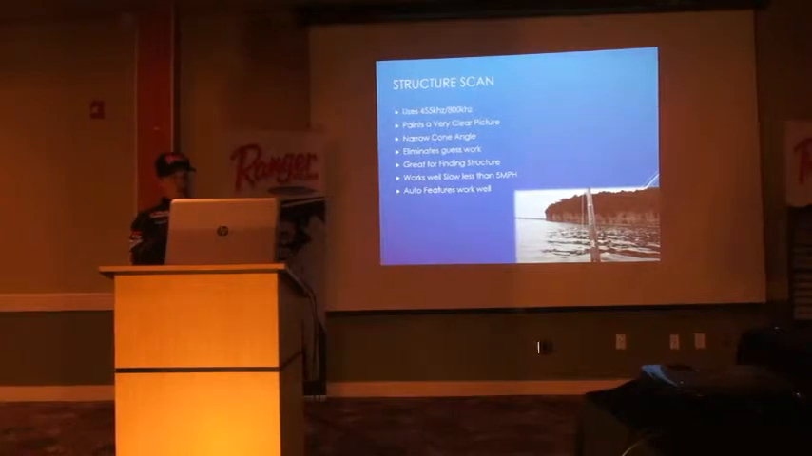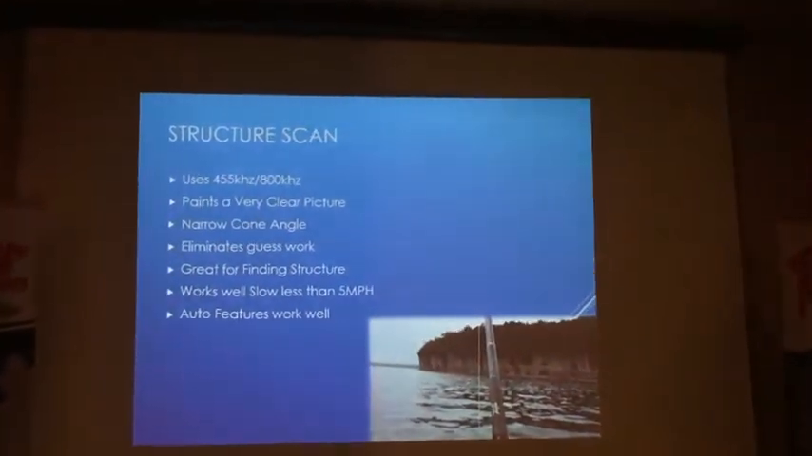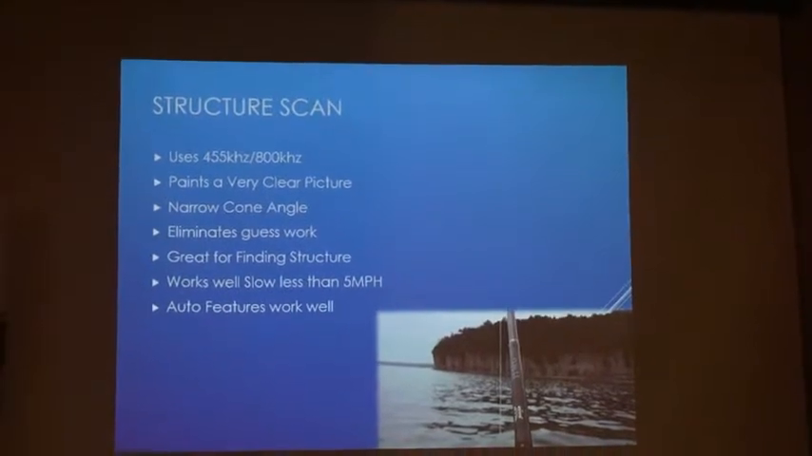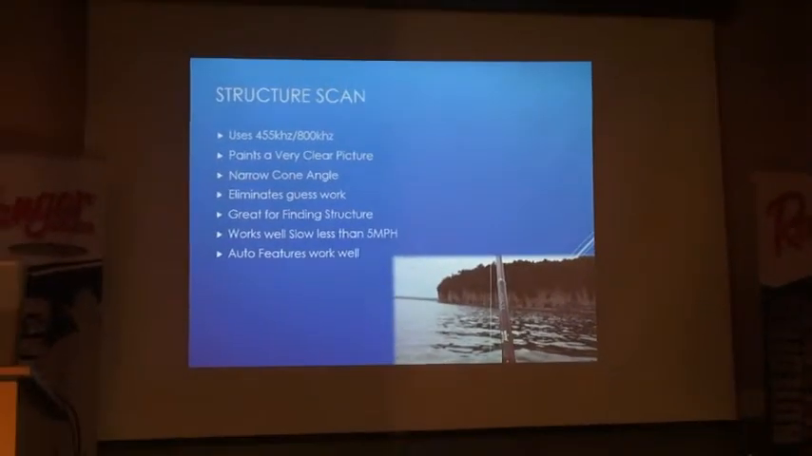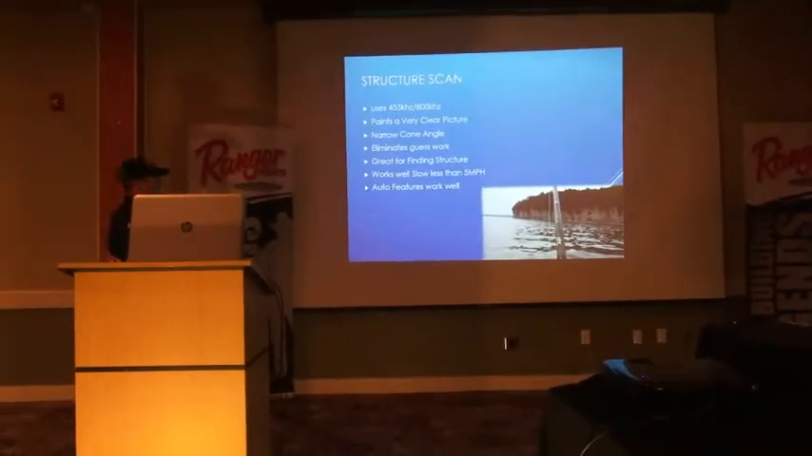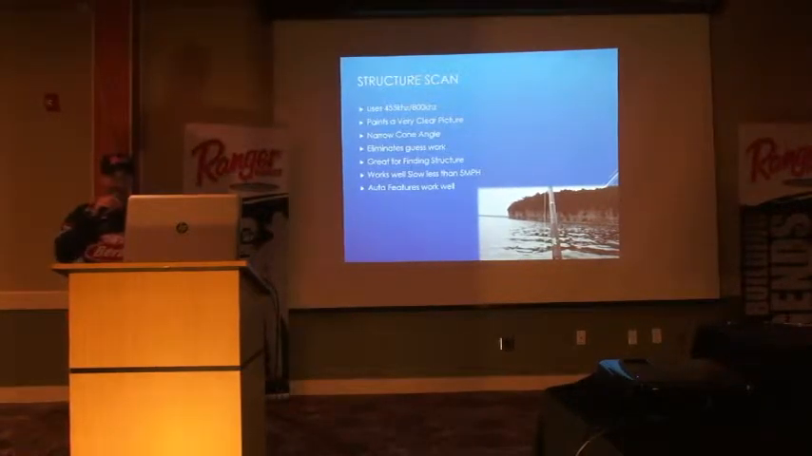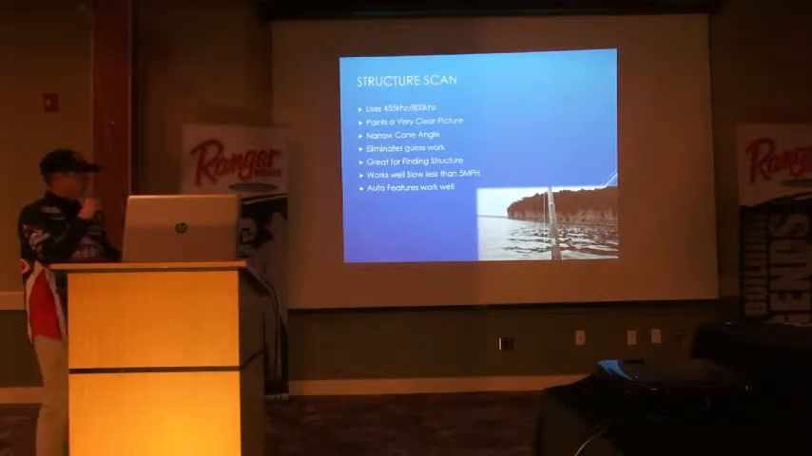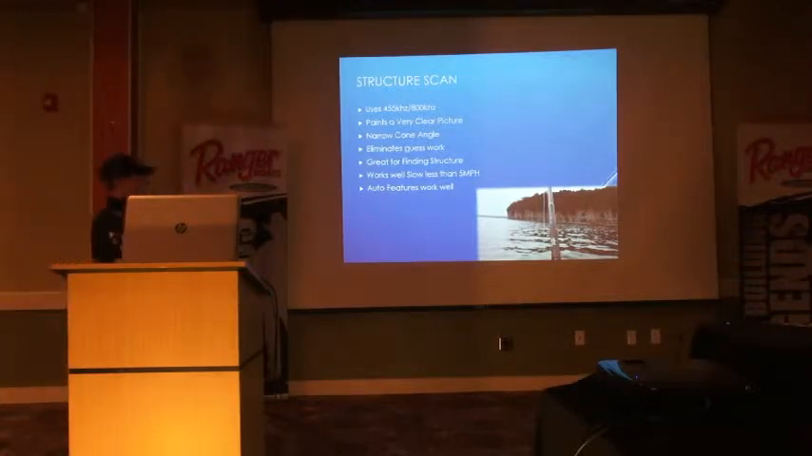It's one of those things where this is where we start getting into where you can really start to understand really what is going on down there. It paints a very clear picture, and it allows us to cover a lot more water faster, going slow, and really a detailed picture. So to understand this, it utilizes a different frequency, which paints a little bit different picture.